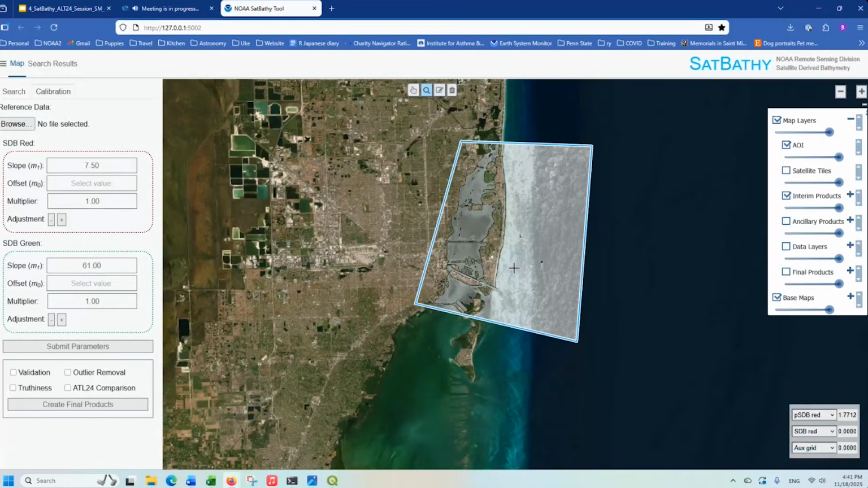So SatBathy's simplified calibration procedure, as you recall, I said you normally need the charted soundings or reference survey to help tie the PSDB down to actual true depths in meters. So we're going to convert the pseudo SDB derived from spectral ratios into true depths in meters.